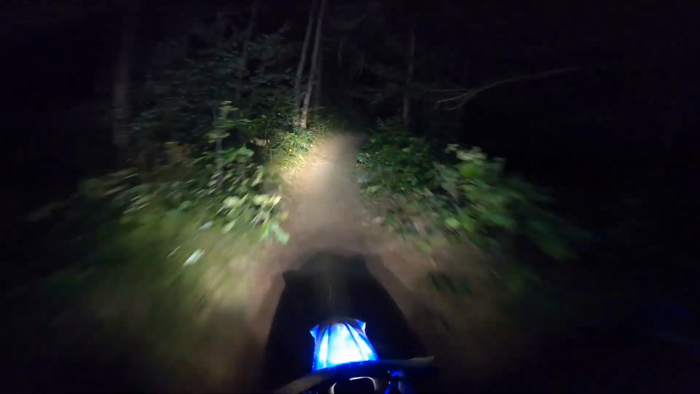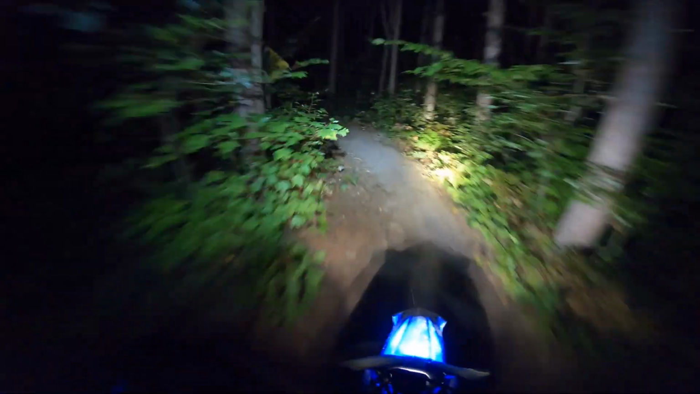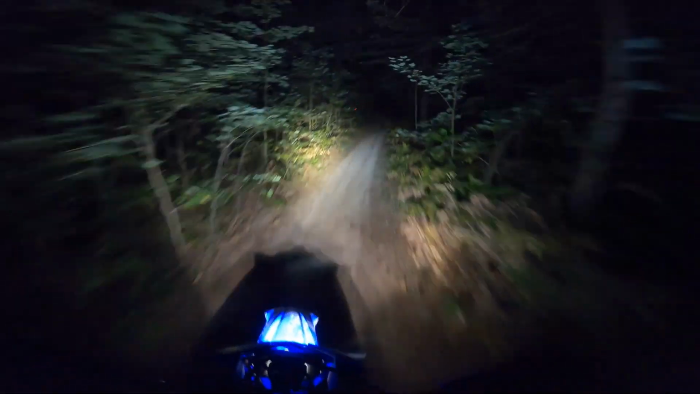Here we go. First actual night ride. I've done some fooling around at the campground and everything, but this is the first time trail riding.